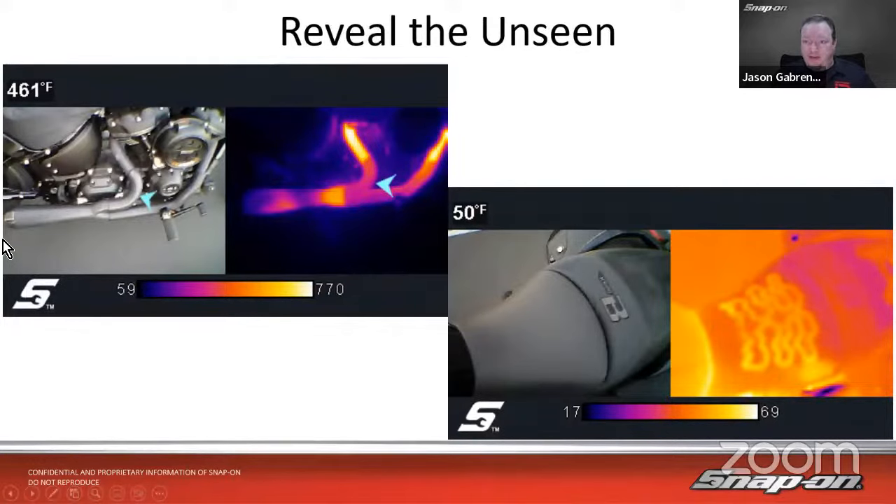For example, a motorcycle, and we see we got the pipes there, and they're insulated pipes, double wall insulated pipes. So you can see very hot coming out of the engine, but then it gets cooler somewhere in the middle there, between 770 degrees where it's coming out of the engine, to 59 degrees, which would be ambient temperature, I guess, in this case. We can see the same position, and it's considerably cooler, which is what you'd want.